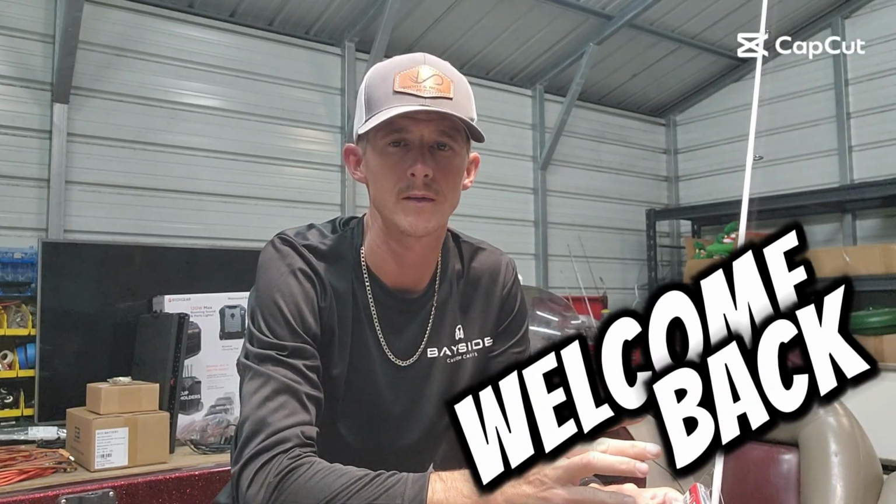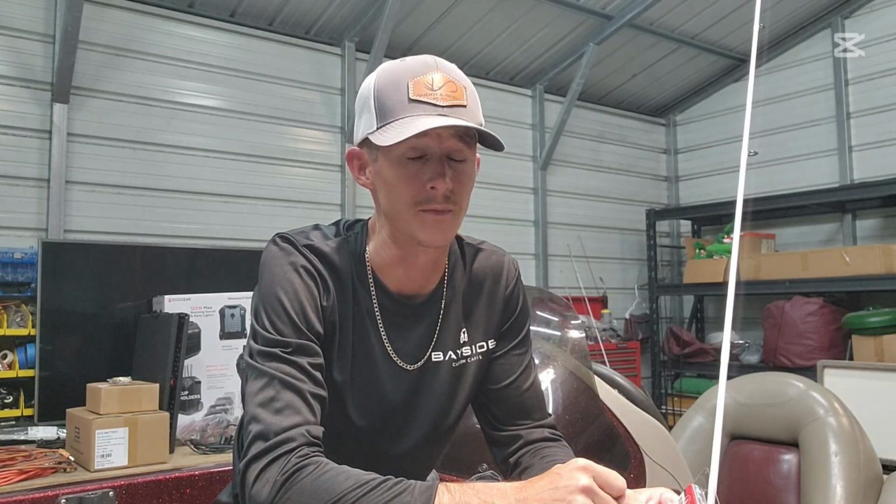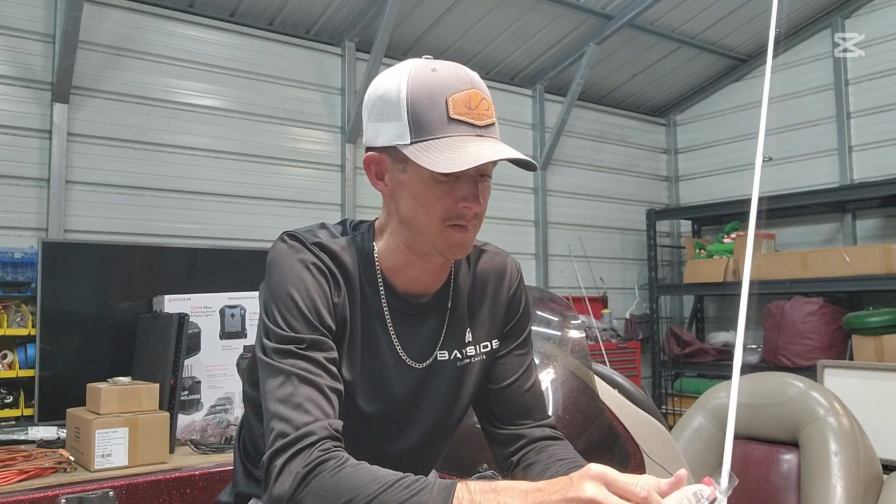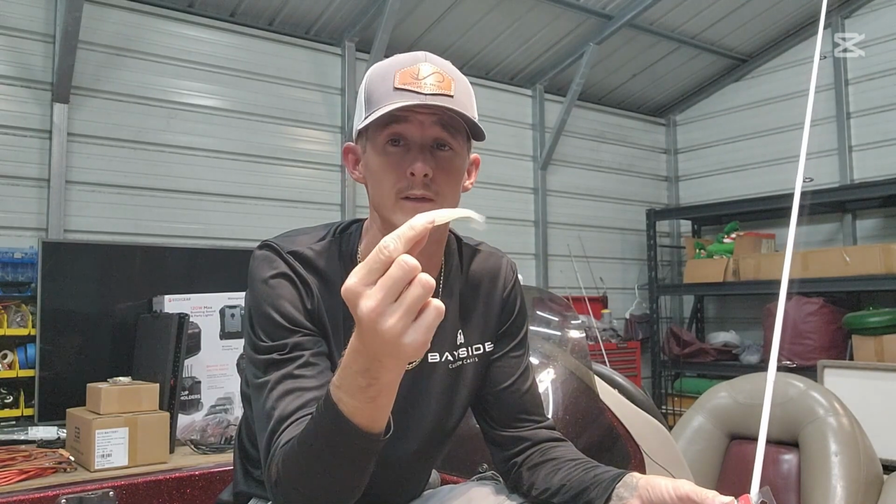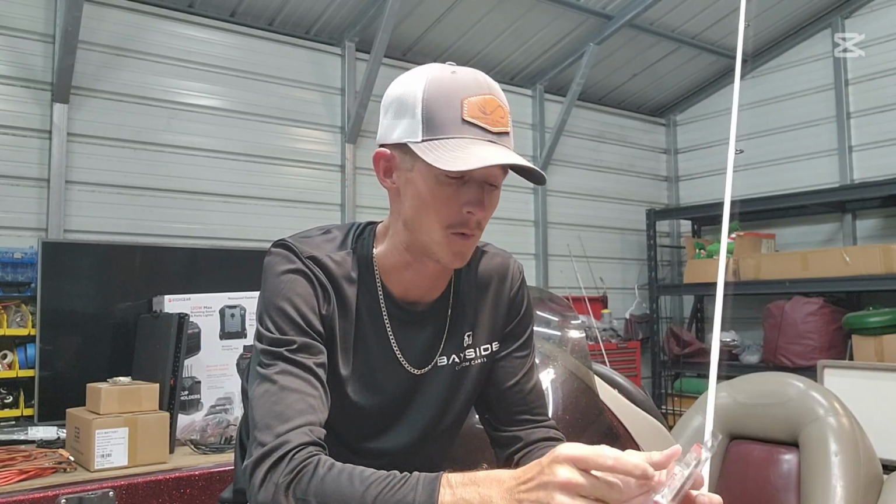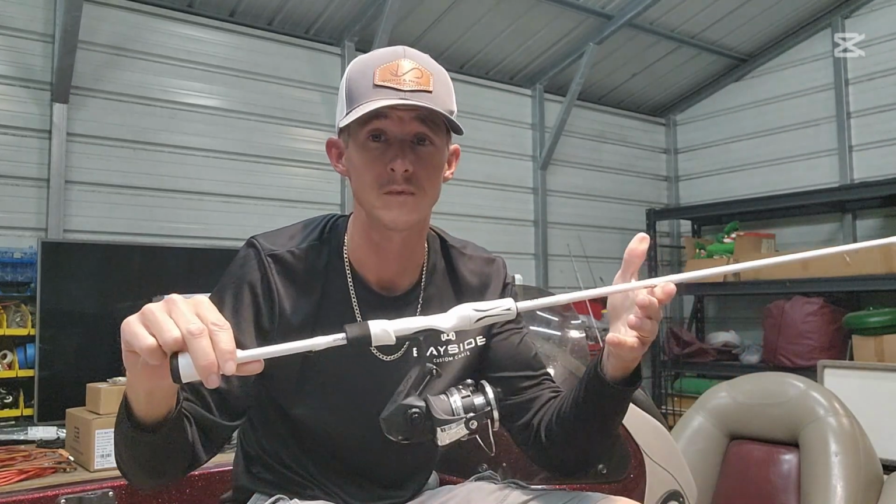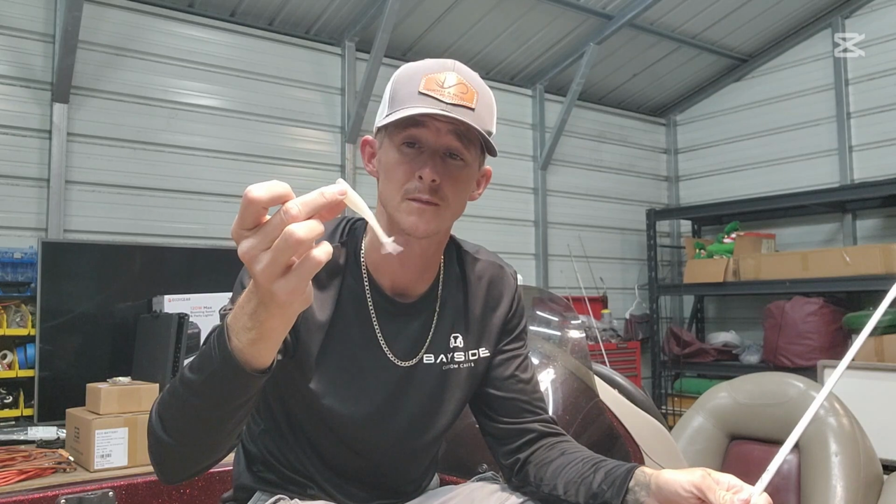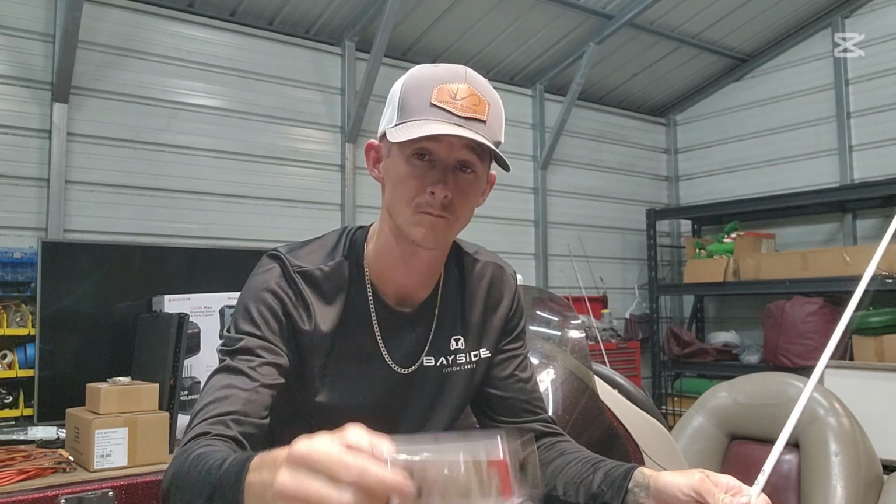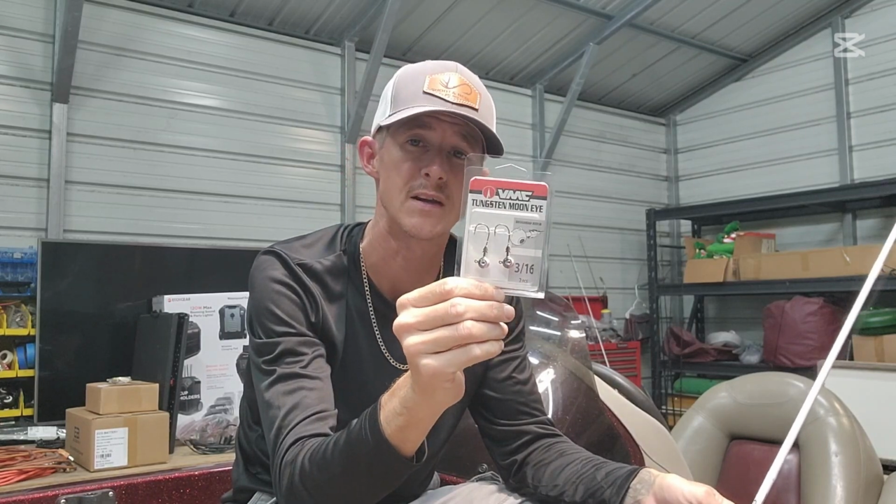So there's one thing that I've learned about forward facing sonar since I've had it, and that thing is shaking a minnow works. And now I see why everybody's throwing it and why all the pros are using it, why they're all catching fish. So I started stockpiling spin rods, little small finesse baits like this, little small tungsten swim bait jig heads,